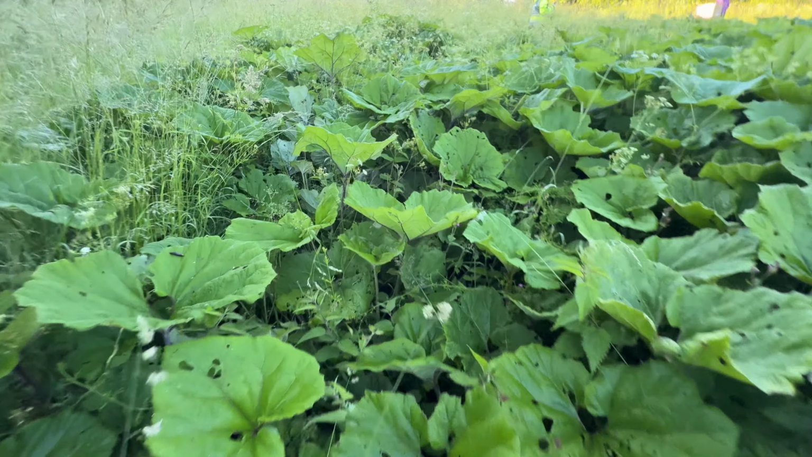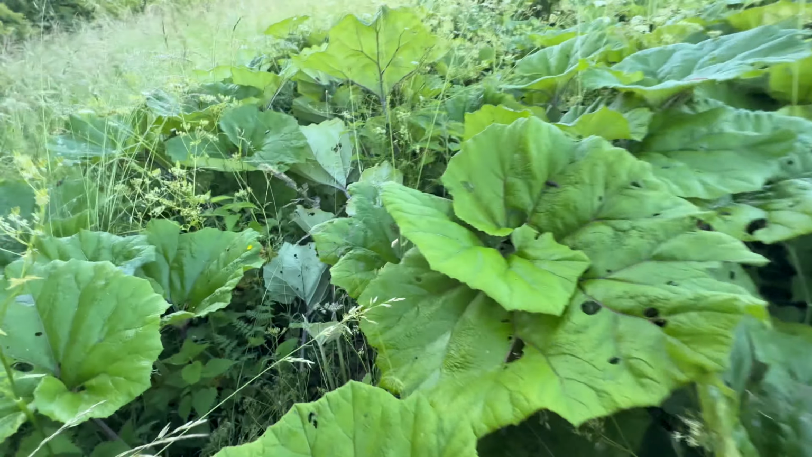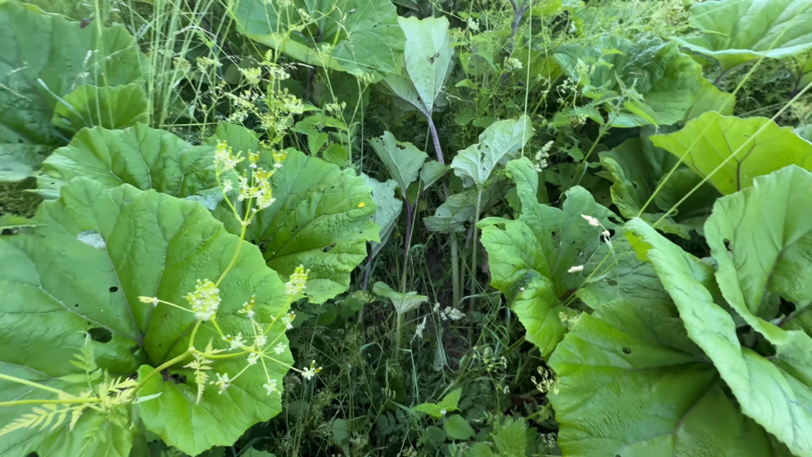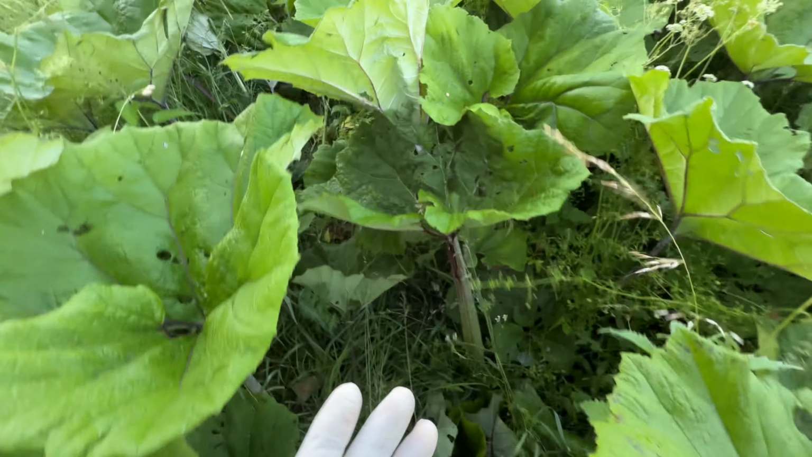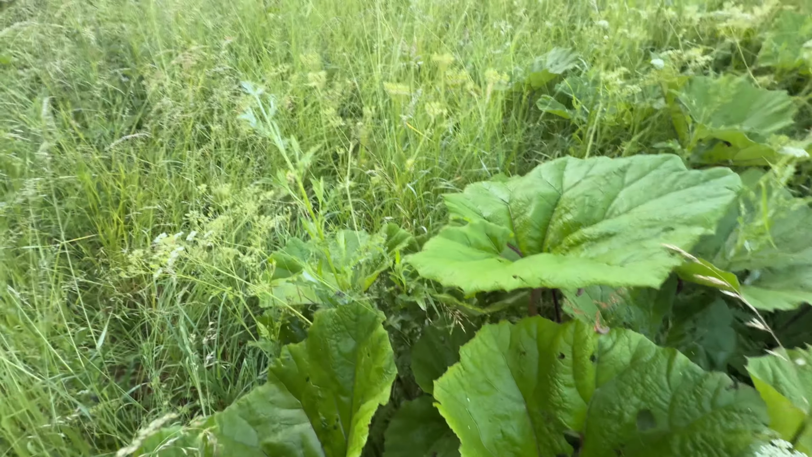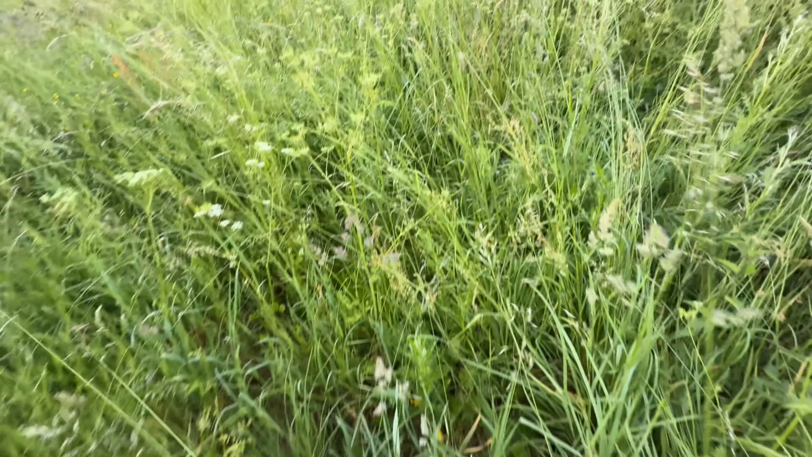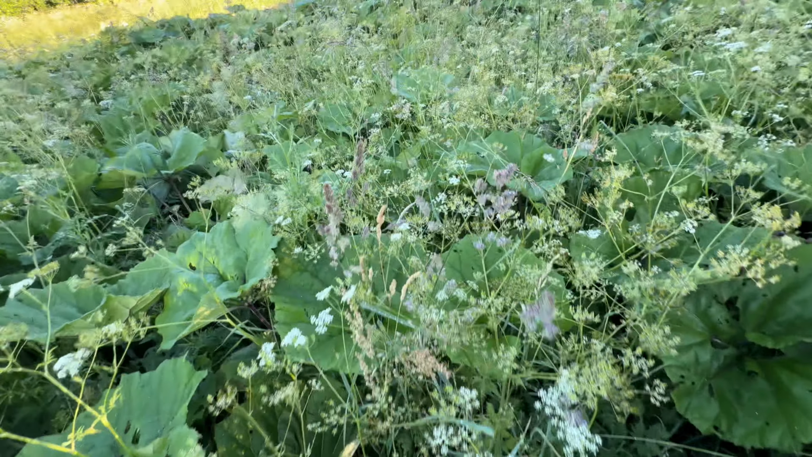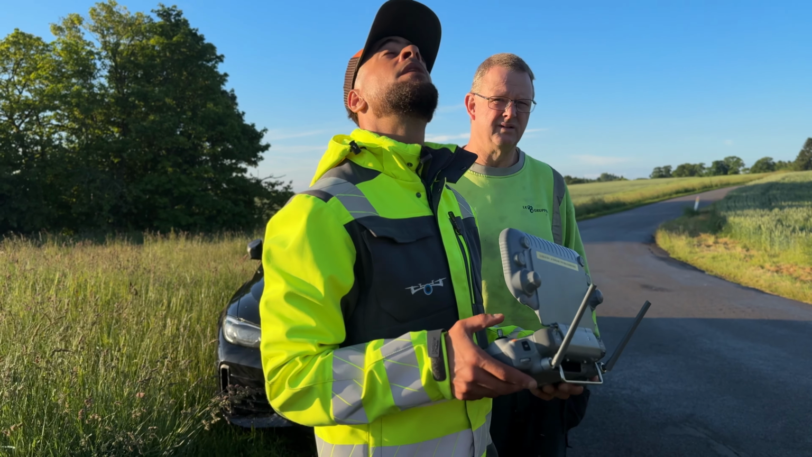So now, after finding the fawn, I really start to think how useful thermal cameras and drones really are, because you can see in this type of surface, it is practically impossible to find the fawns that are normally quite small. And with a drone, you can just scan hundreds of square meters in no time and find exactly what you need.